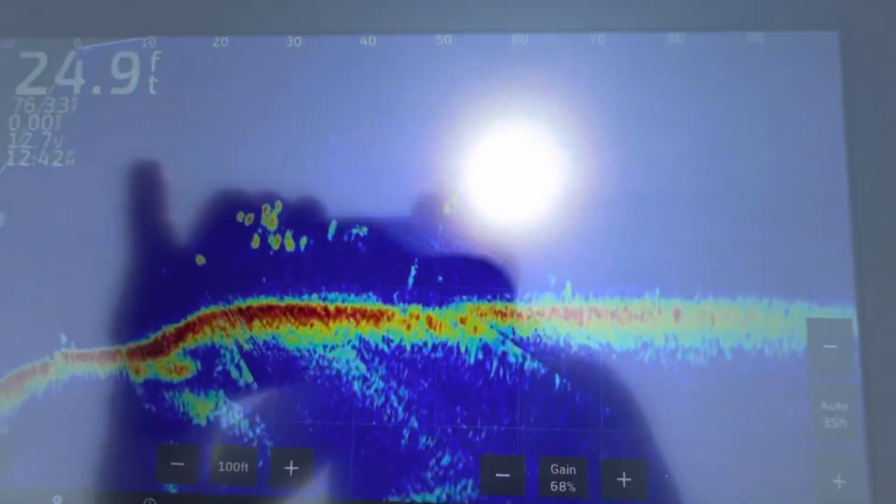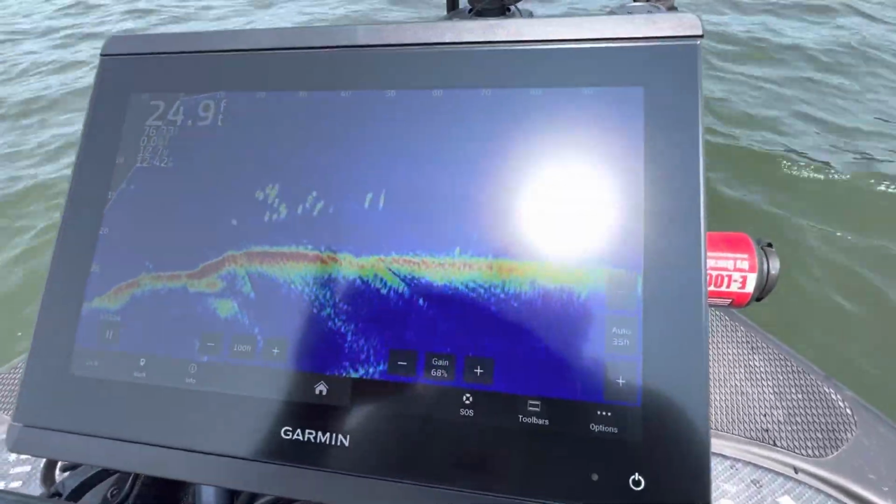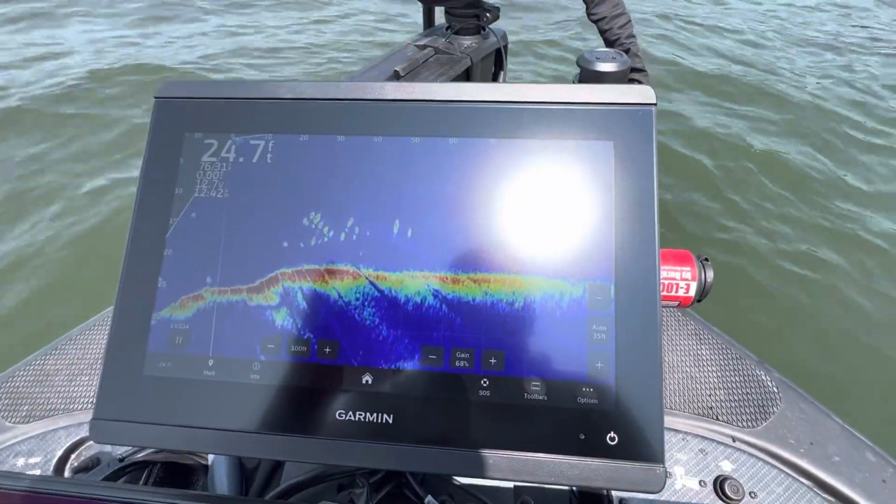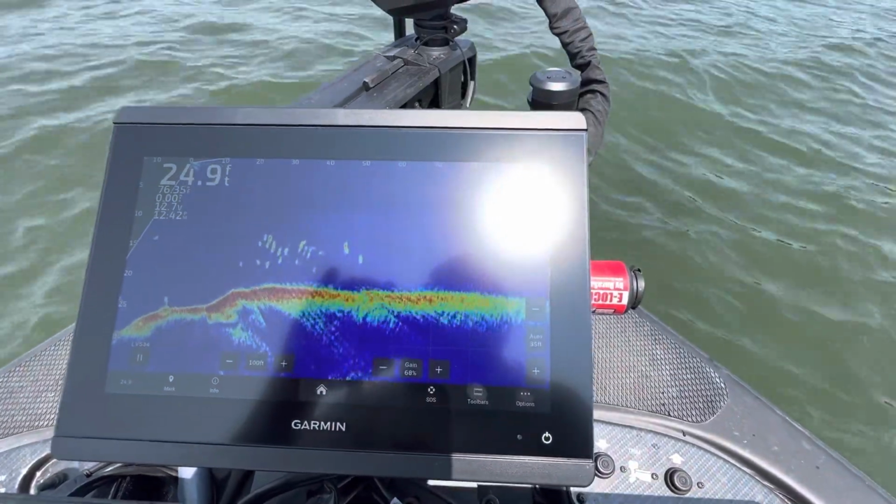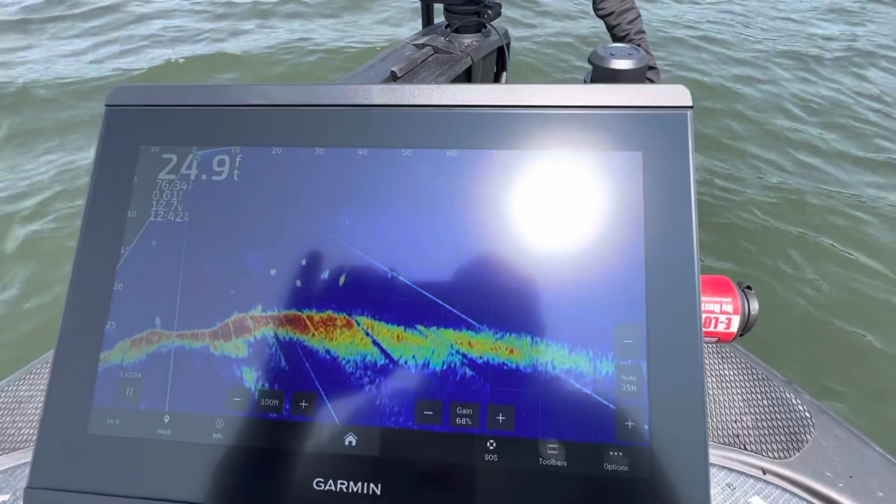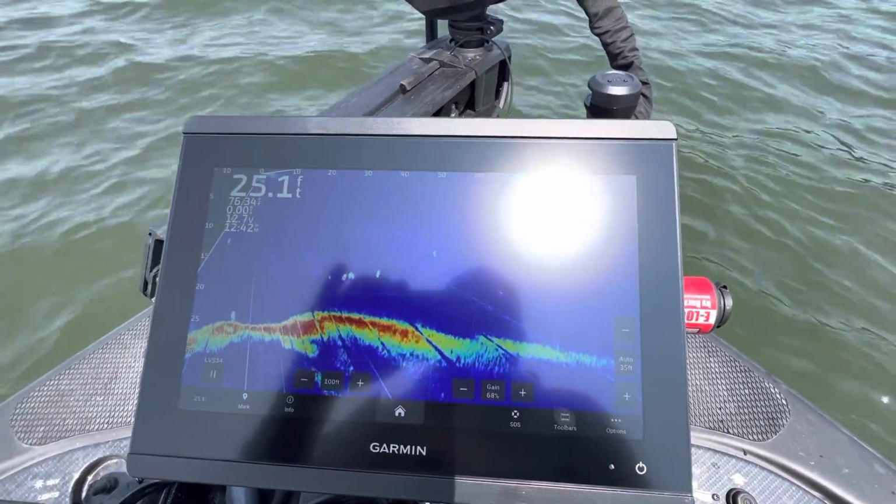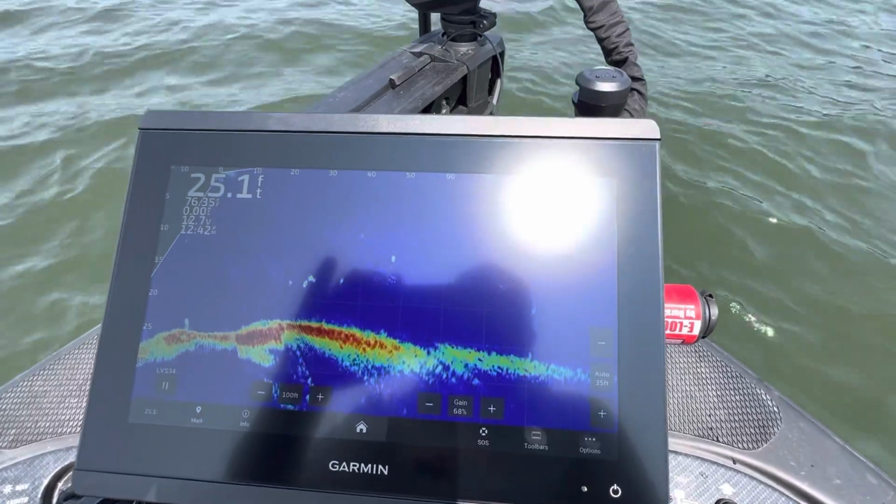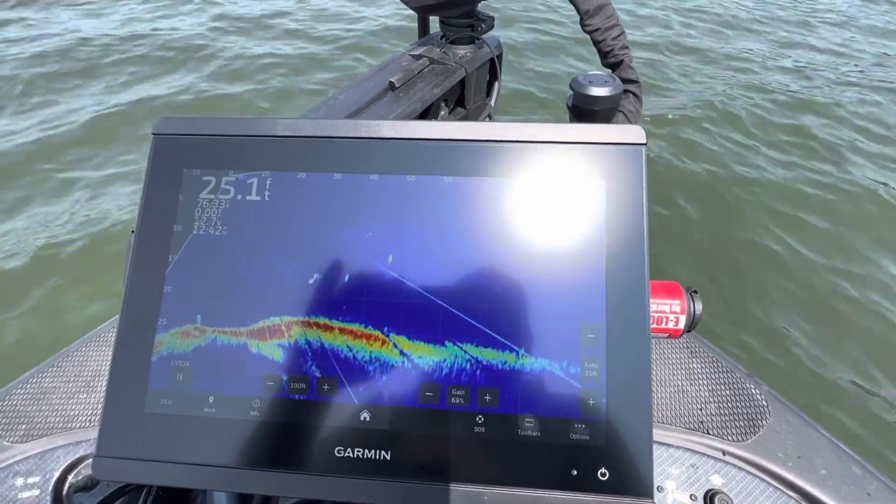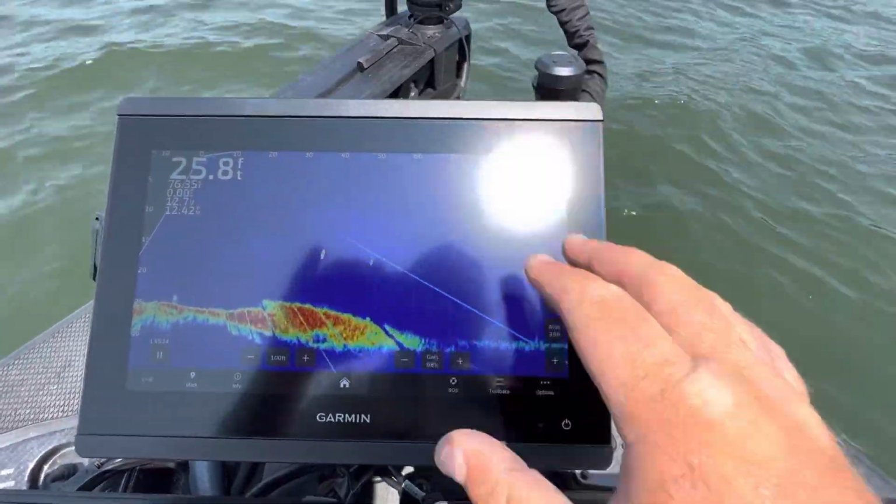Look at all those fish right there. It's just suspended up there. Real hard to catch when they're like that. But those are the three main settings. And as far as color palette goes, there's really nothing I can say other than it's just up to personal preference. I love the blue palette because I feel like I can see it better in the sun, in the daylight, and in multiple different light conditions. So that's why I keep it on blue.